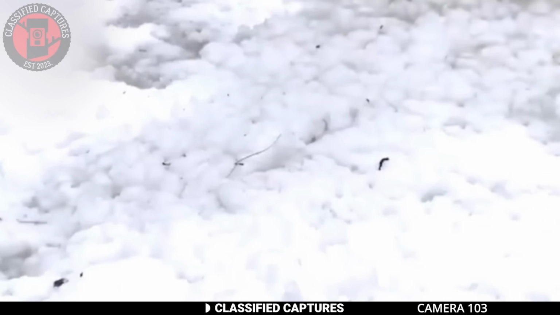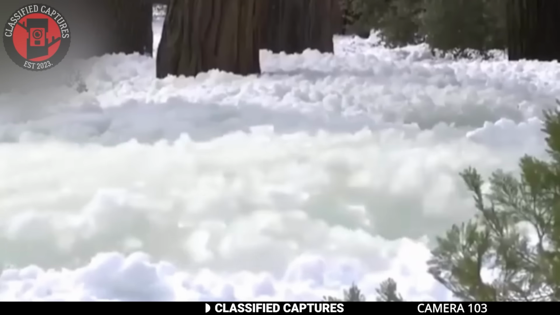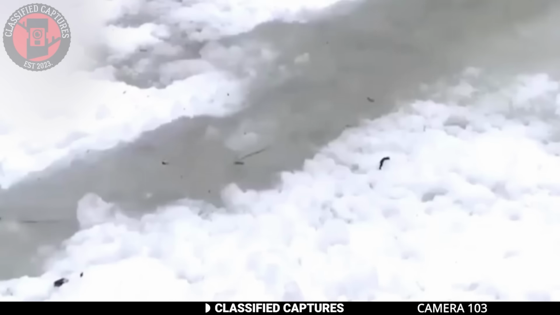This phenomenon is a fascinating interplay of physics and nature. The freezing begins as the water loses heat to the cold air above. Moving water resists freezing more than still water, which is why rivers often freeze from the edges inward.